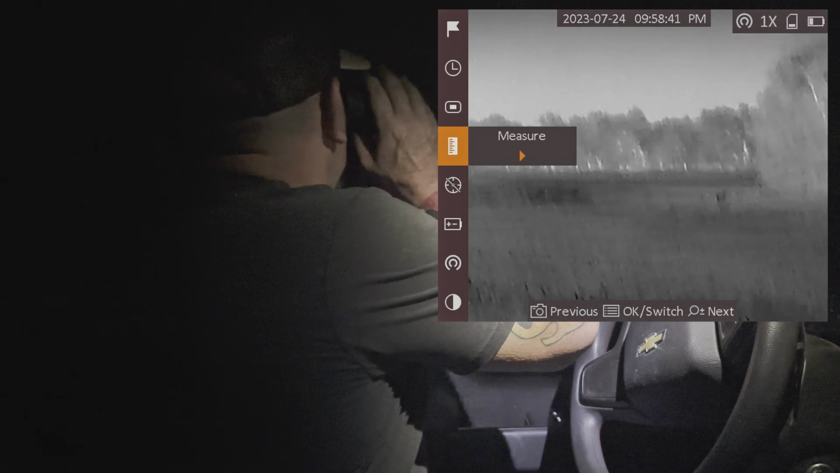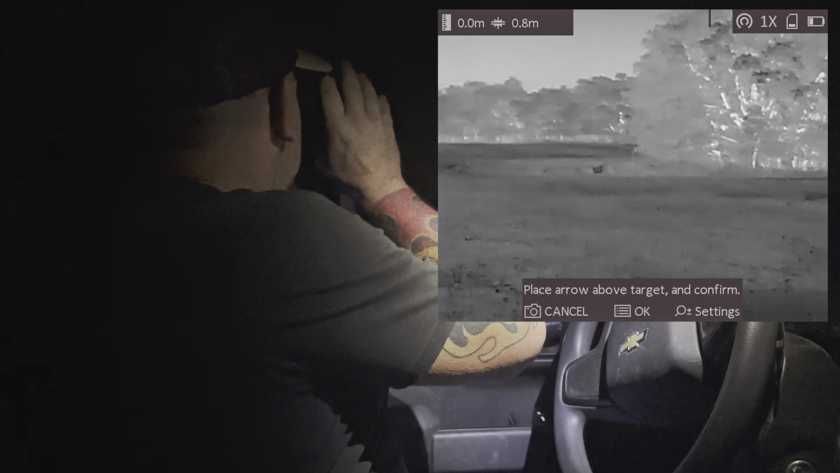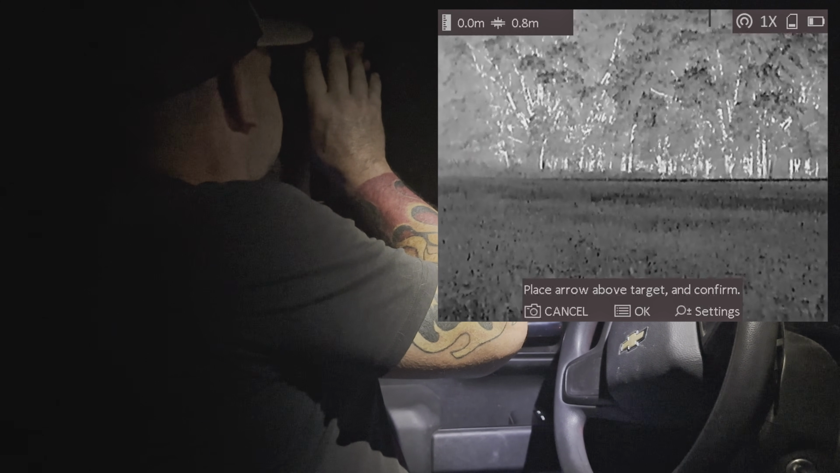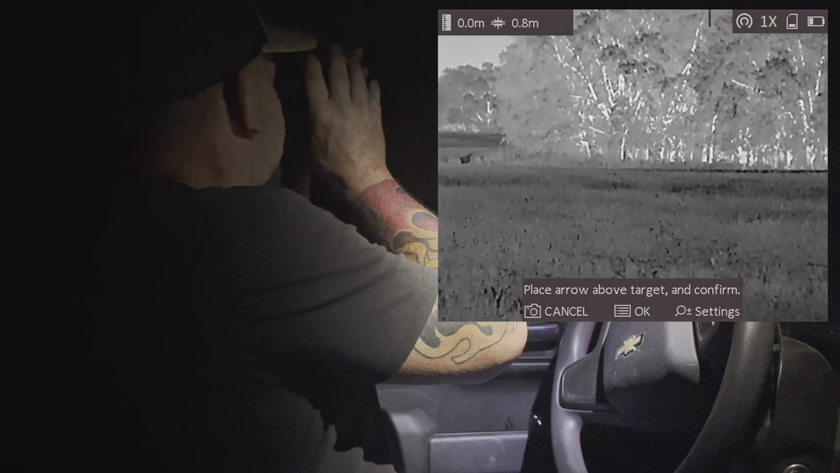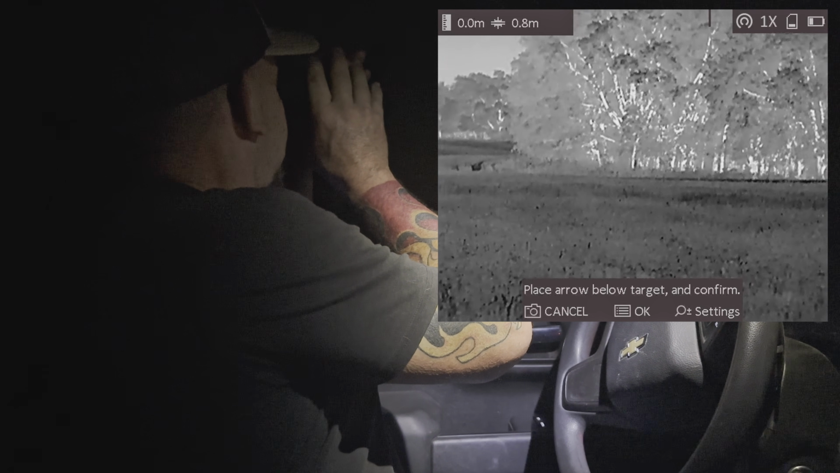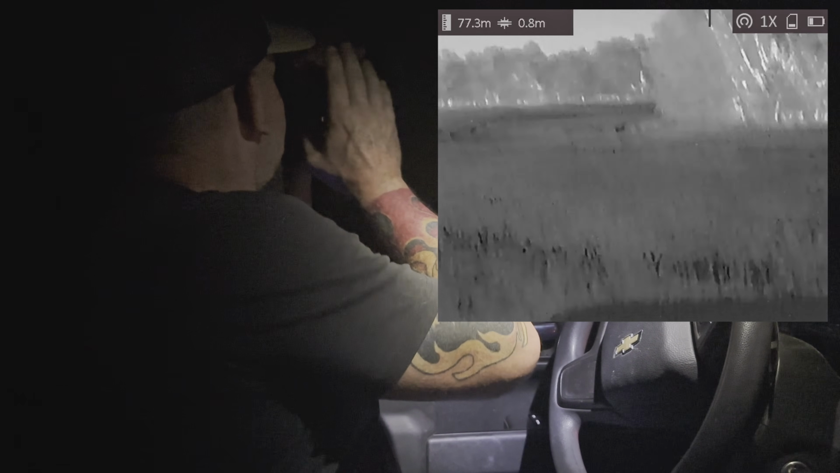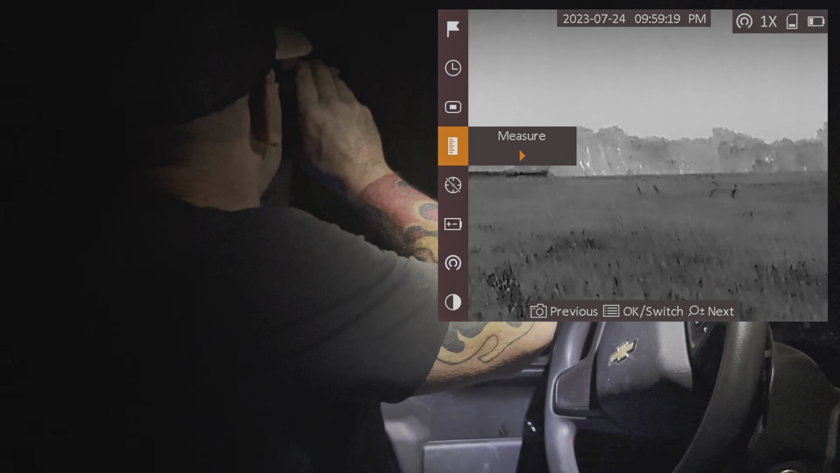Measurement, I'll do the measurement here real quick. This is not a favorite of mine, so I've got it set on 0.8 meters. You can see that it's got that line right there. I don't really have anything good out here to put this thing on, but you have to put that at the top and then hold your button. Come on. And then go to the bottom and then hold that center button and then let go. This right here says 77 meters, which is probably pretty doggone close, but I don't like the rangefinder on this. It just takes too long to use.